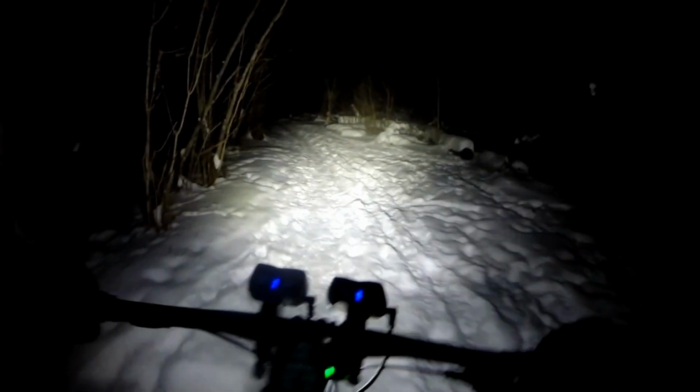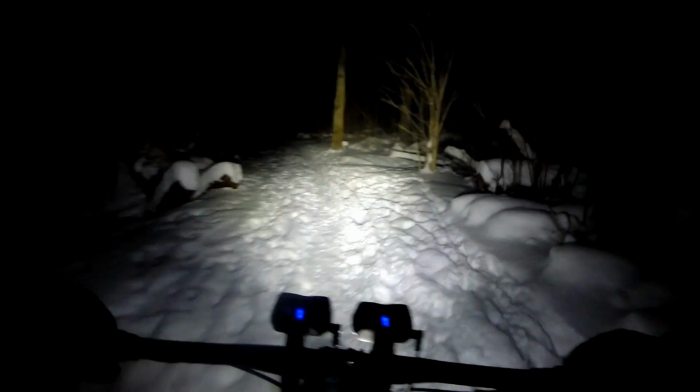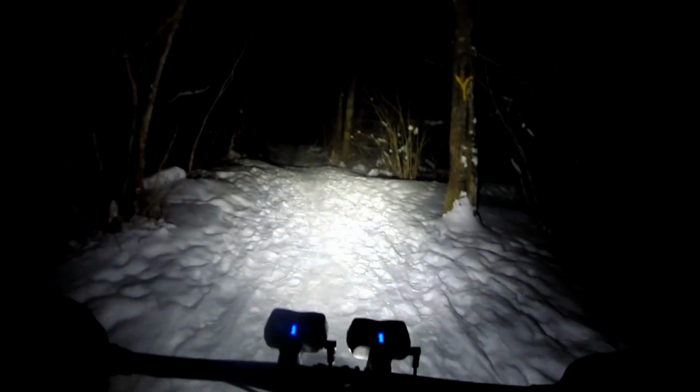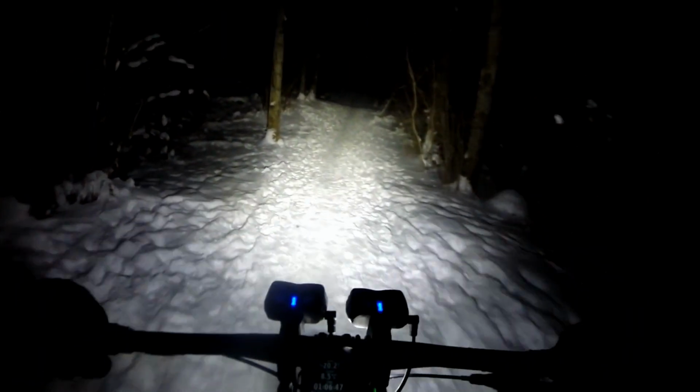I didn't bring any fluids with me. 2 hours should be fine. I was well hydrated before I left. Okay, so we're gonna go this way. So take us to the parking lot of the conservation area, and then we'll go to another piece of trail.